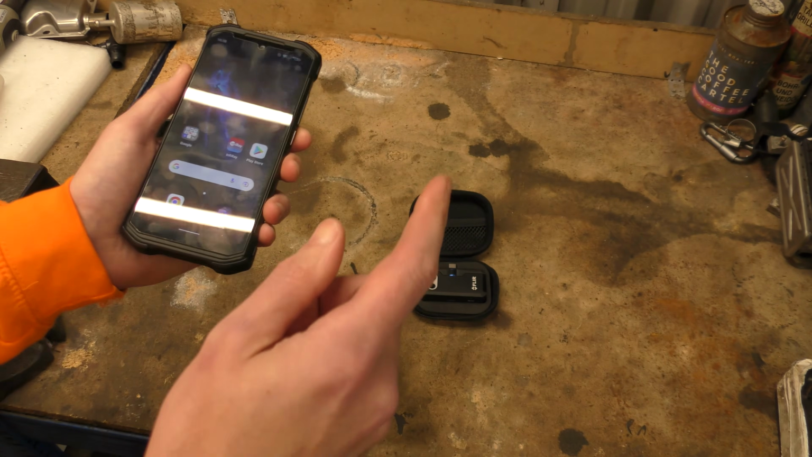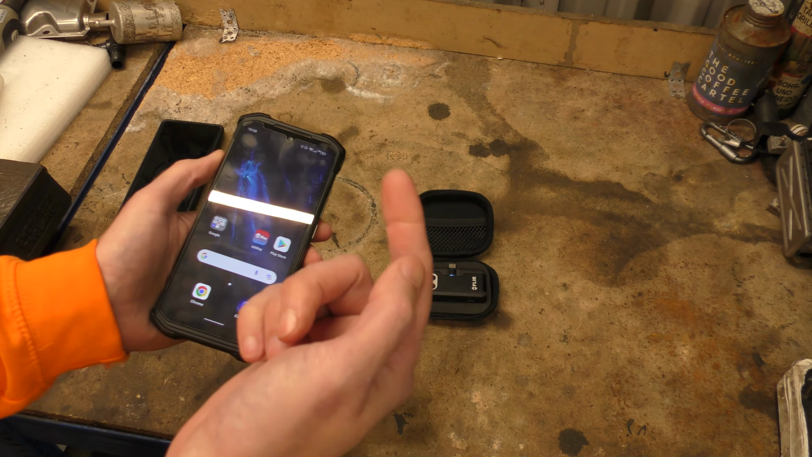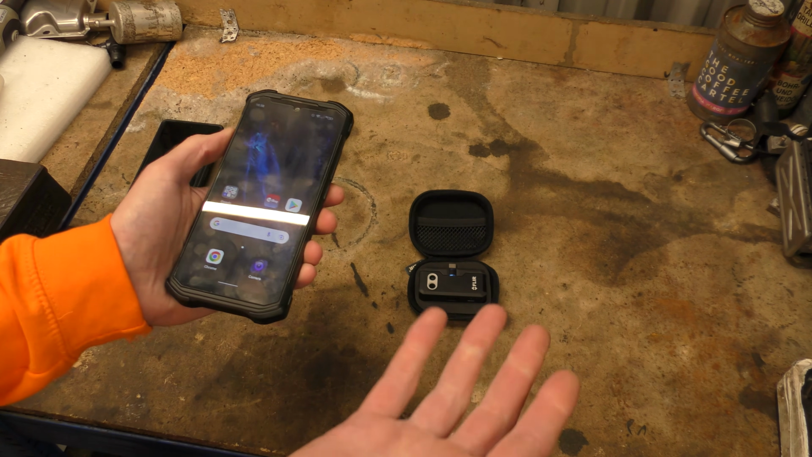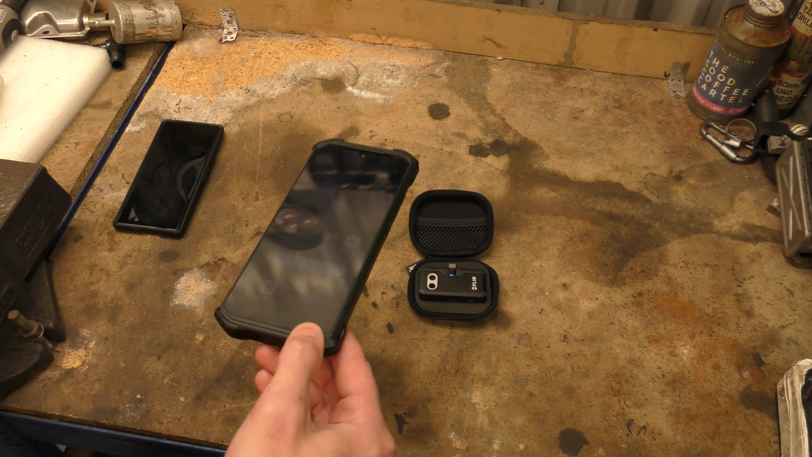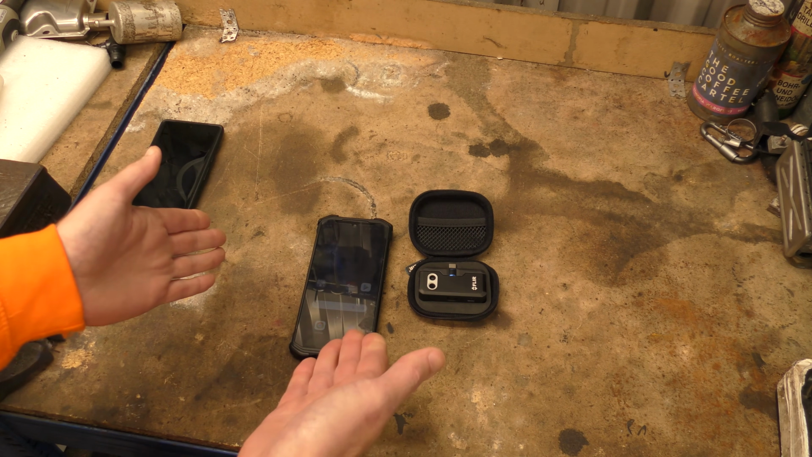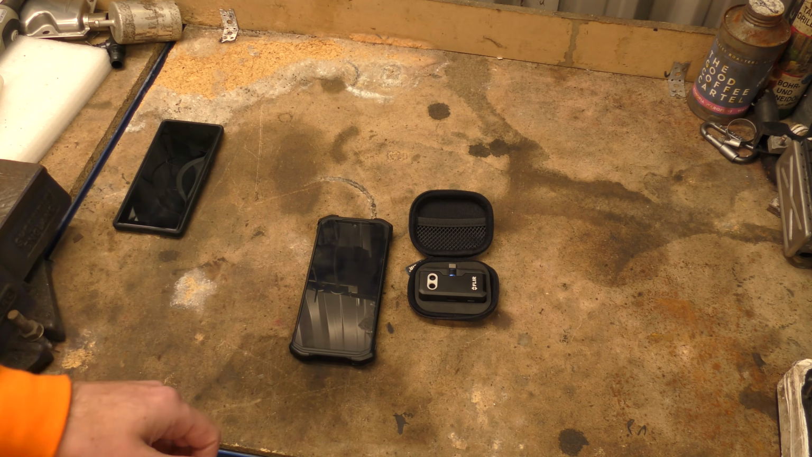So I'm going to set them up in two tripods pointed at the gas burner shower heater thing that I painted black, and we'll just run them and see what kind of footage and what kind of still images we get from both cameras. And we'll see how £270 compares to £400. Right, let's go and heat things up.